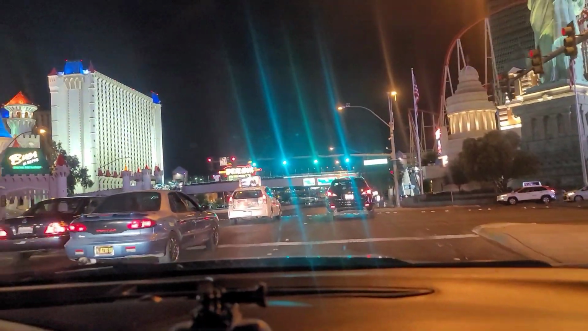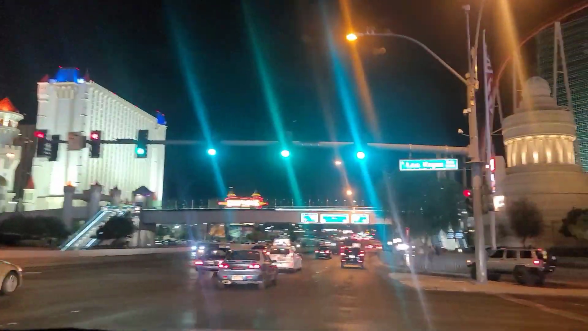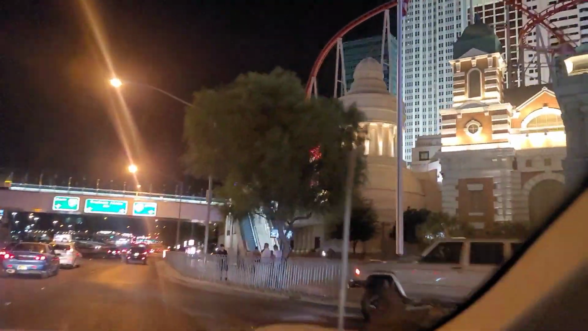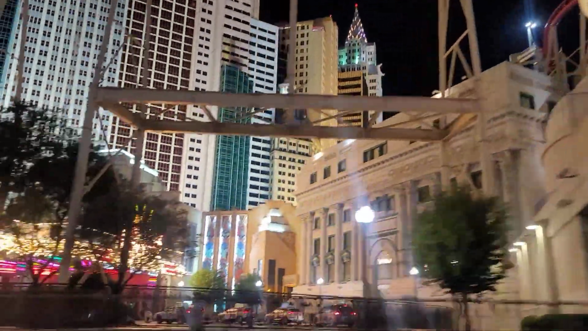On to the next. All right, everybody, so on with our tour into the valet pickup drop-off areas at the hotels. We are now going into New York, New York.